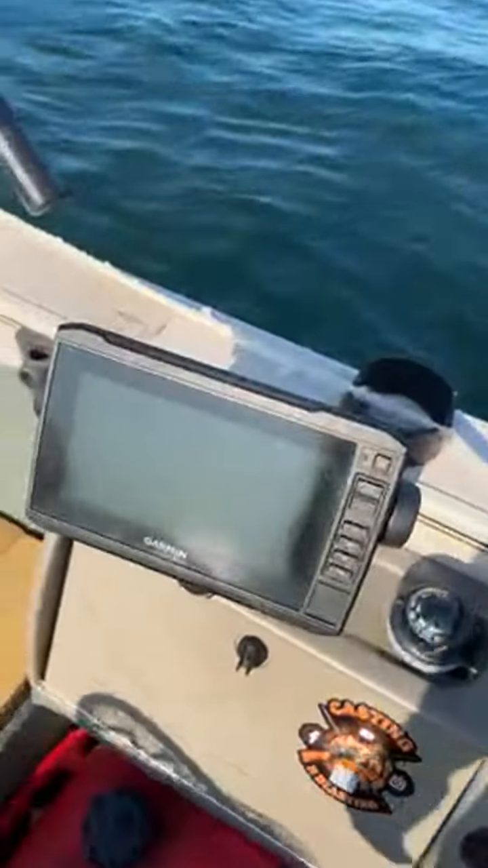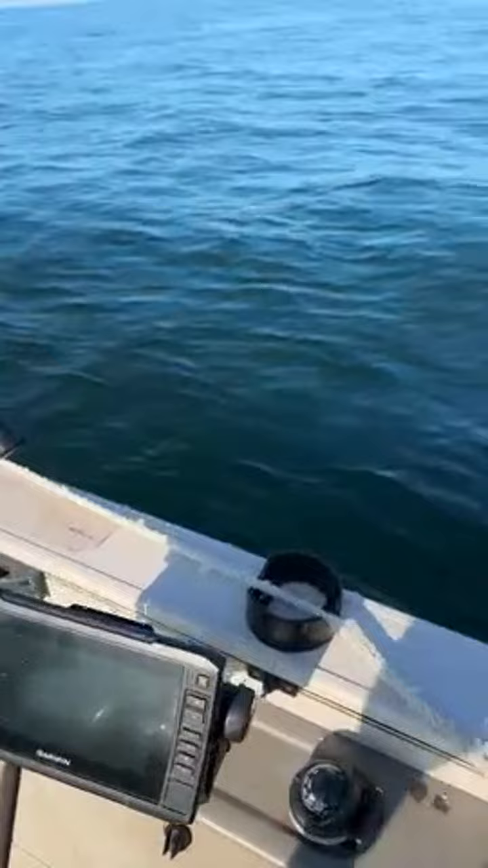We're gonna take a break. All right, my electronics setup. Woo, flipped. That's a Garmin 126, and then I got the cord running over. I have my LVS 34 LiveScope transducer mounted to the barrel of my Minn Kota, and then in the back I just have a Garmin 73. Nothing crazy.